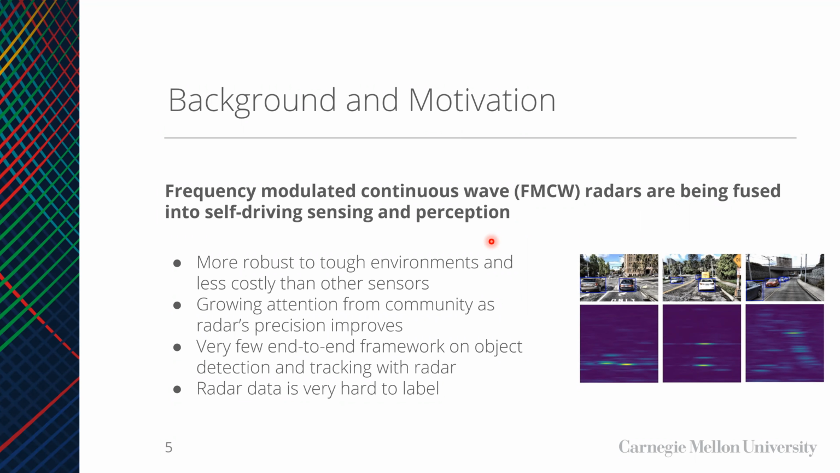First, radar data is more robust to lighting and weather conditions than cameras, and it's much less costly compared to lidars. Also, radar data's precision has improved greatly, which has grabbed the community's attention in the past 2 years. From our literature research, very few end-to-end object detection and tracking networks have been performed on radar data. One reason is that radar data is not straightforward enough for humans to label. So we focused on designing and implementing an end-to-end framework that does object detection and tracking on radar data.